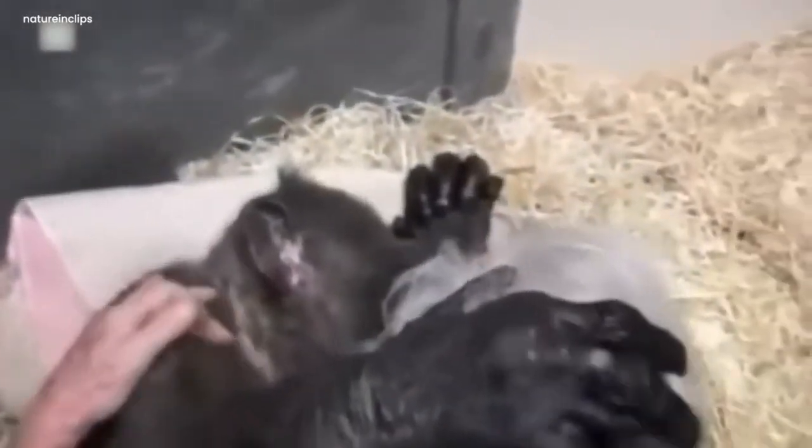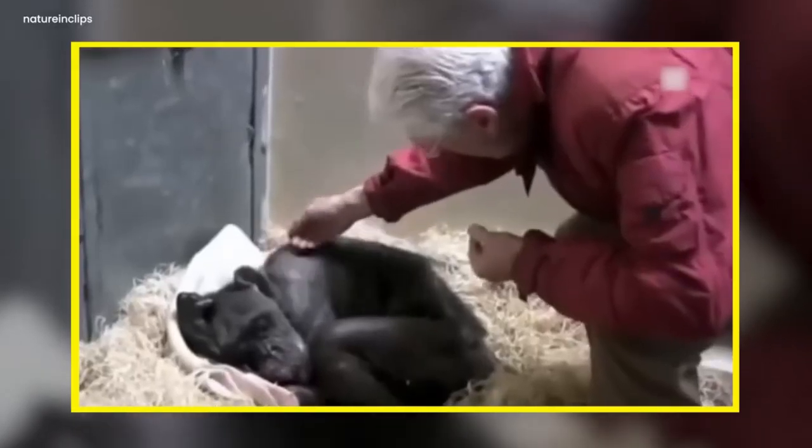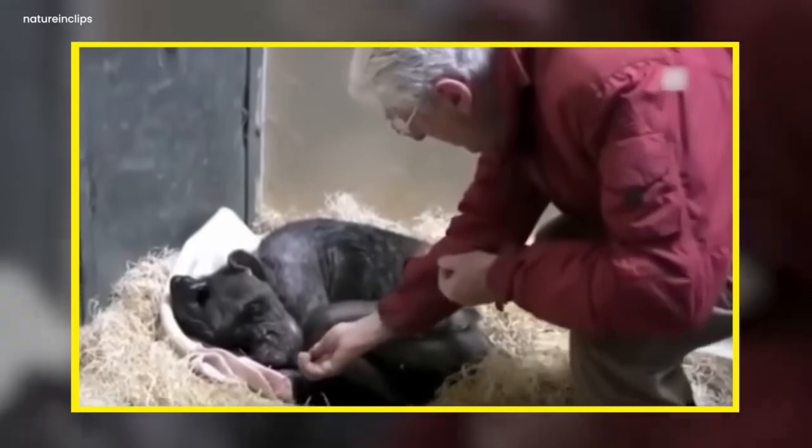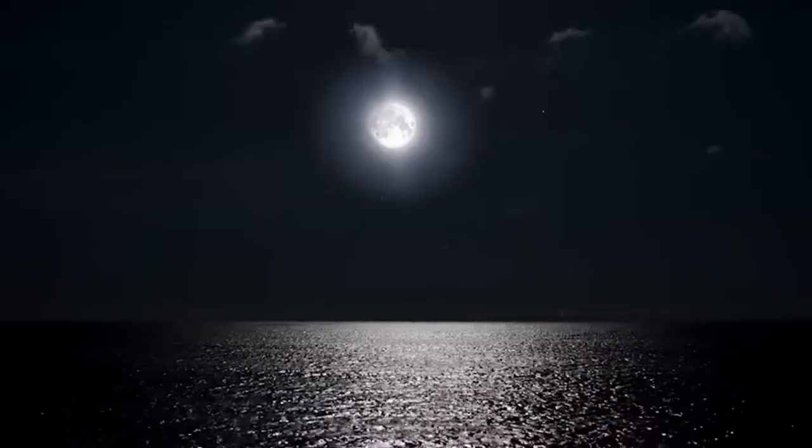It was lying with its eyes closed. It suddenly opens its eyes to see its caretaker. Both the chimp and the caretaker were sad about it. The air was truly filled with sorrow and misery.